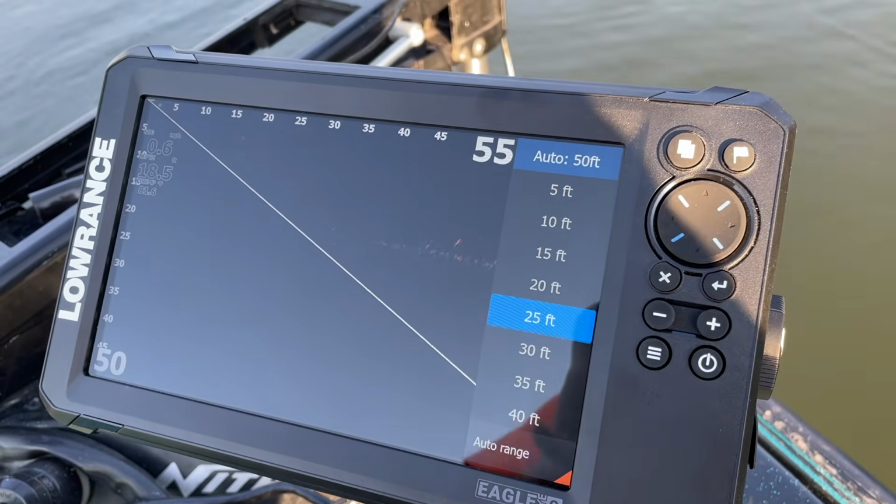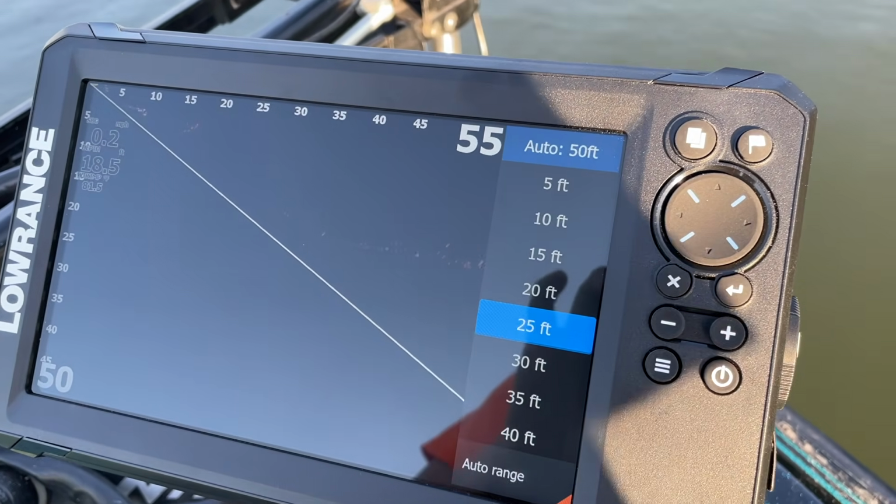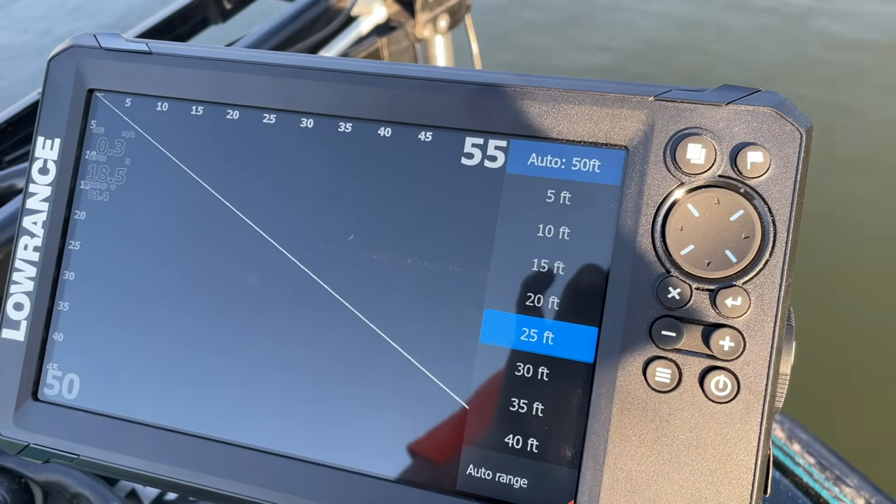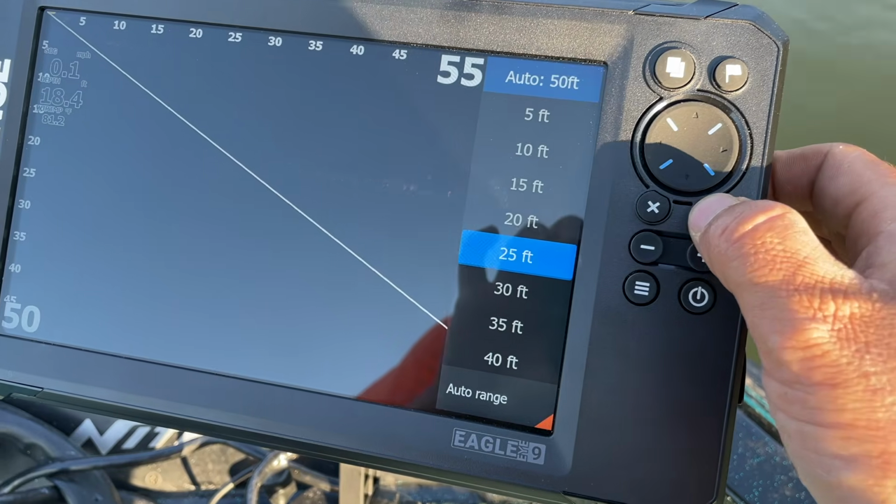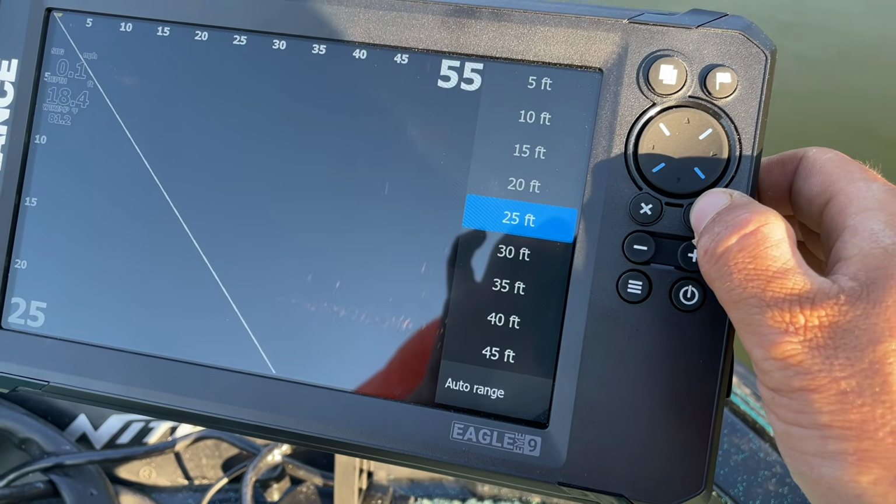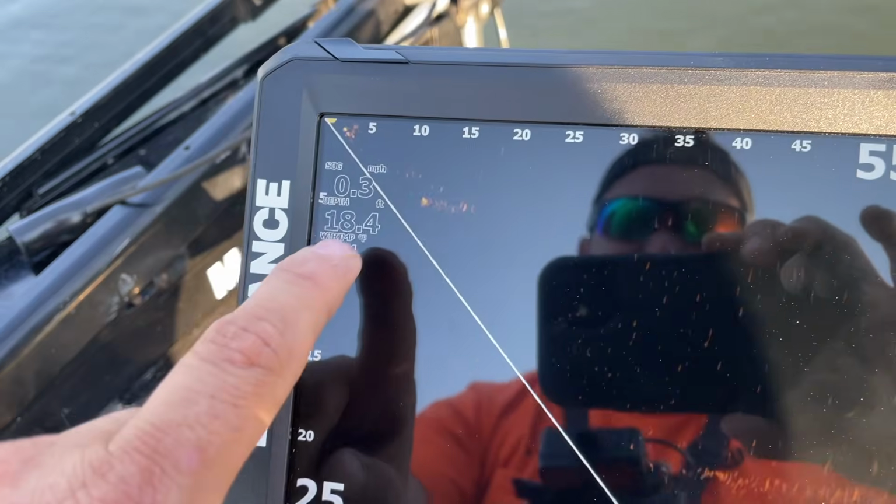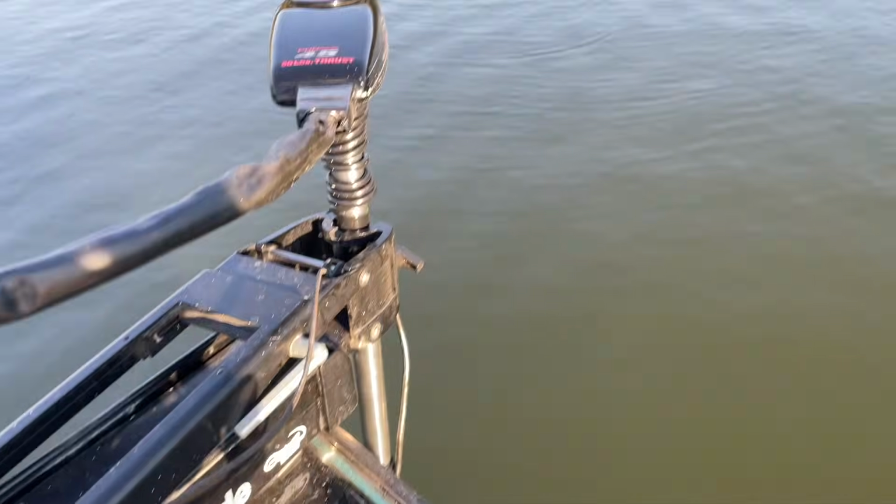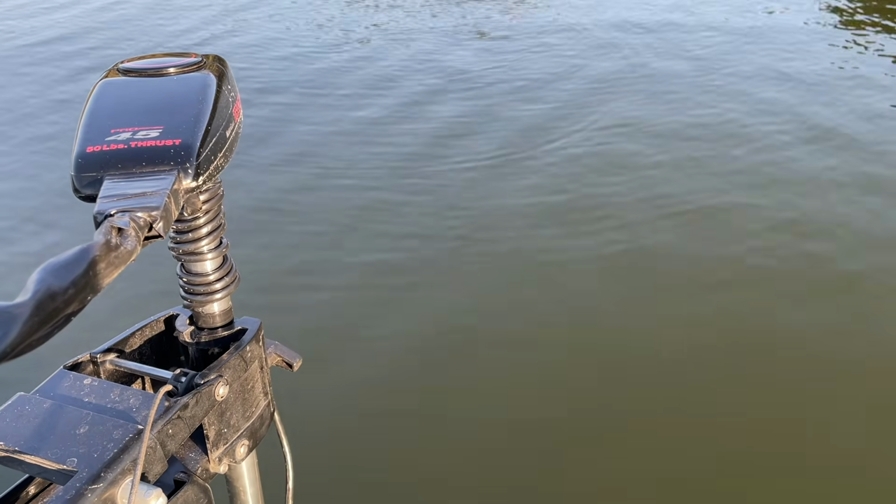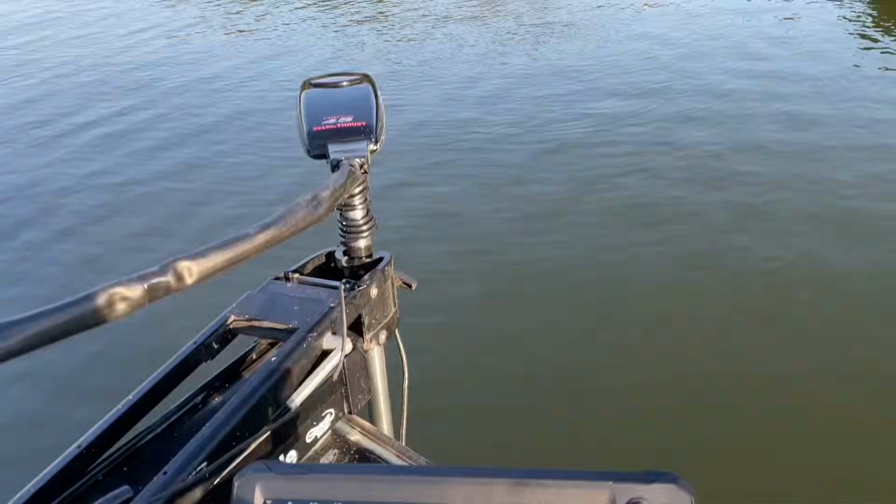All right, so right now we got a range down to 50 foot, and you can see the only thing we can see is this area. So it is really focused, but I'm gonna adjust the depth and it should, yeah, gave us a lot more viewing. You can see the bait fish right there. There's shad all around us. We are in the bait like crazy.